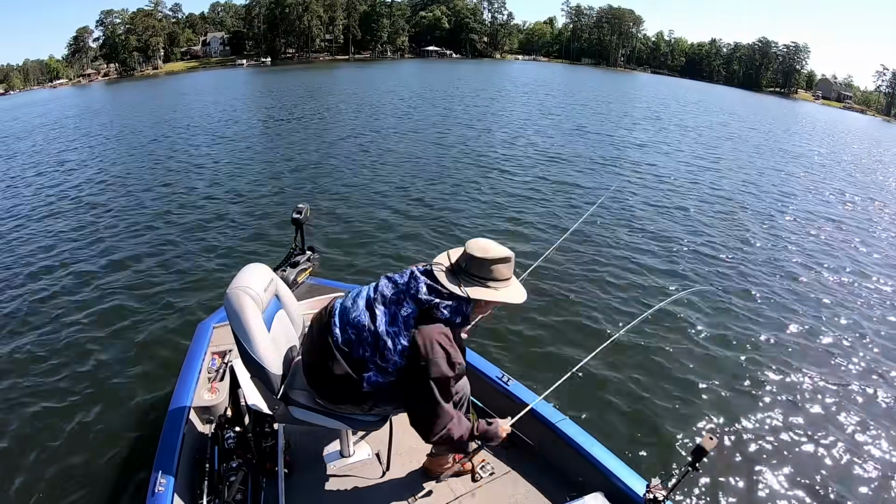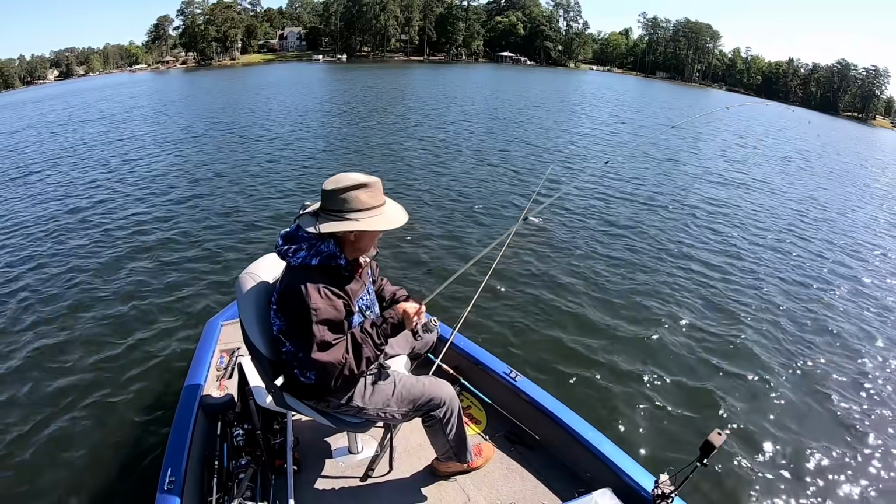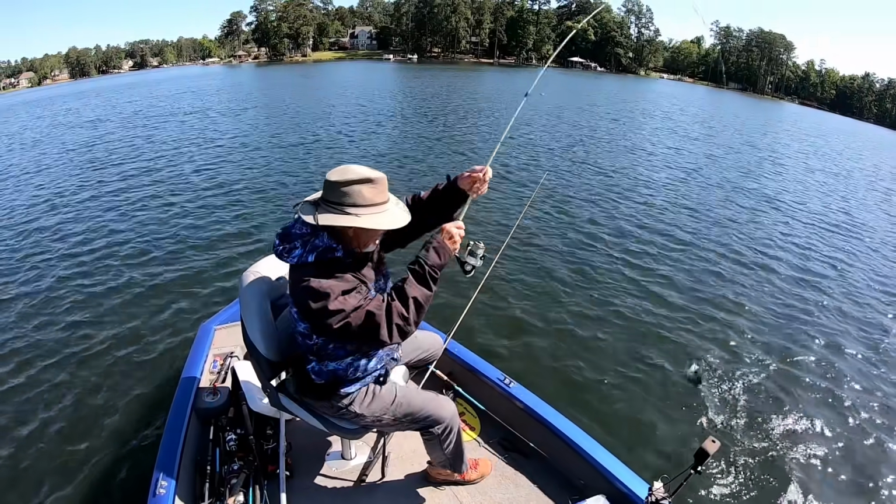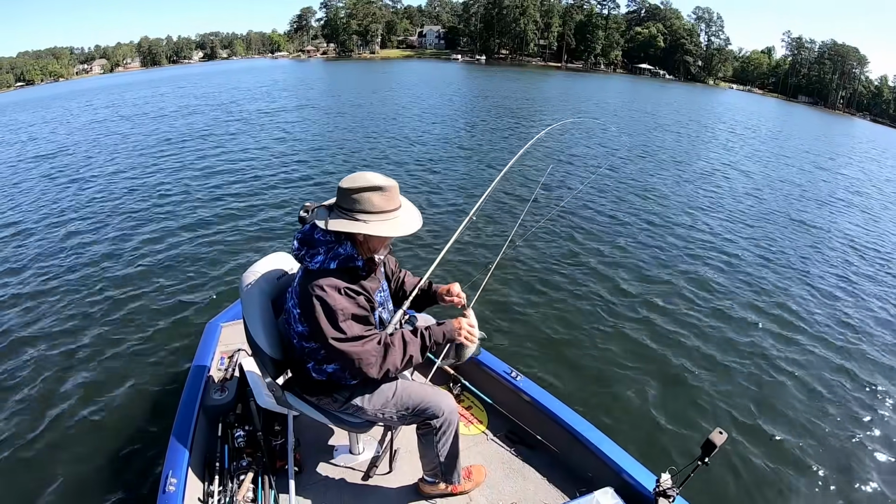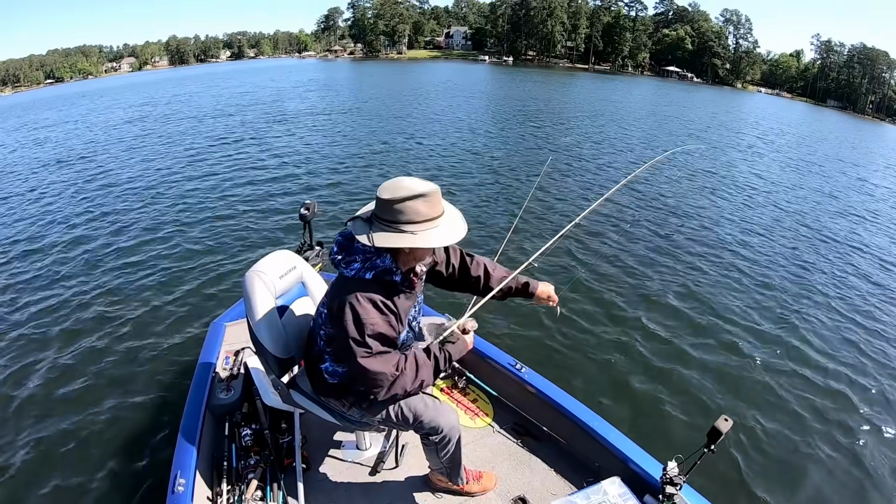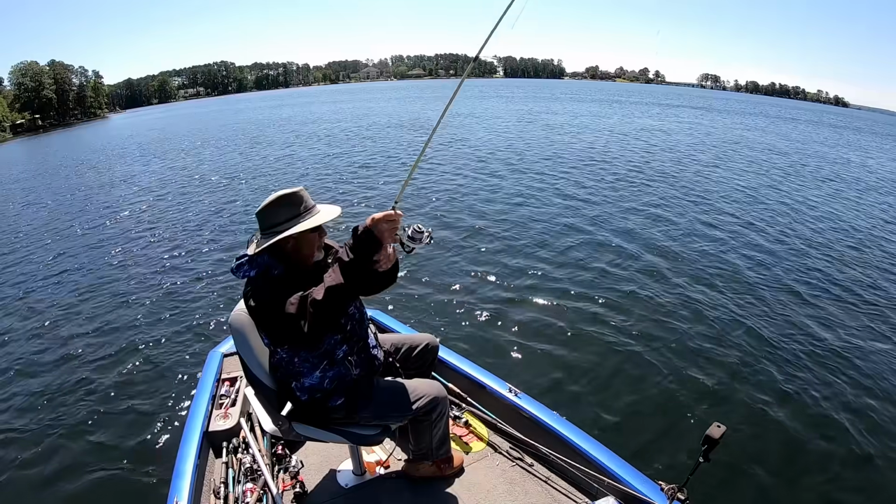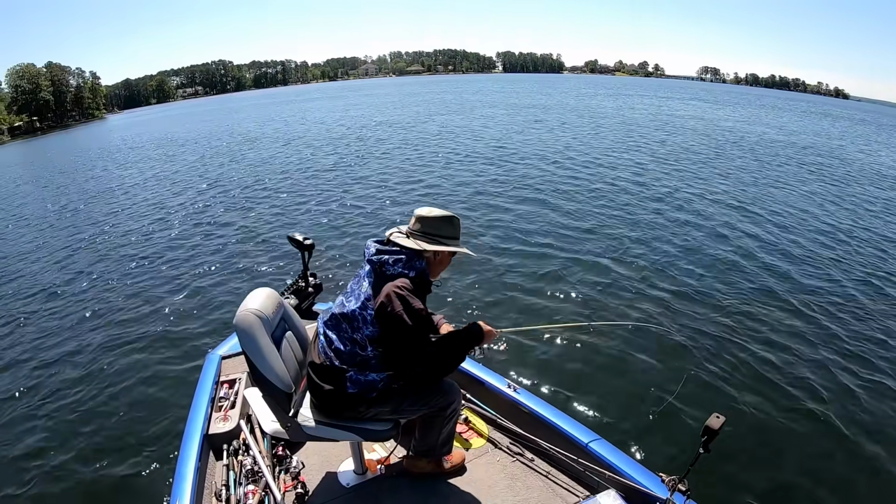Another. Look at that. Oh my, they're on it. Hey, look at him. Look at her. Look at that crappie. Big one. They're laying on that holly bush, y'all. They're laying on Carson and Jennings holly bush. Folks, we pulled over to another spot where I caught them last year, and they're here.